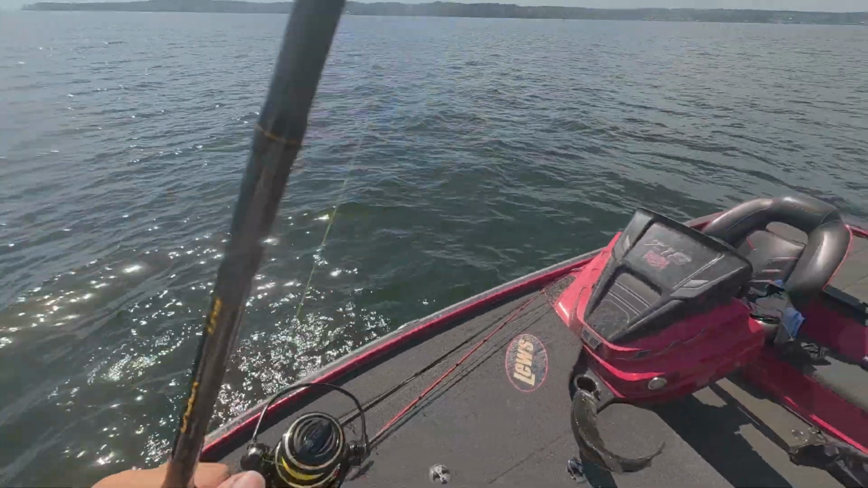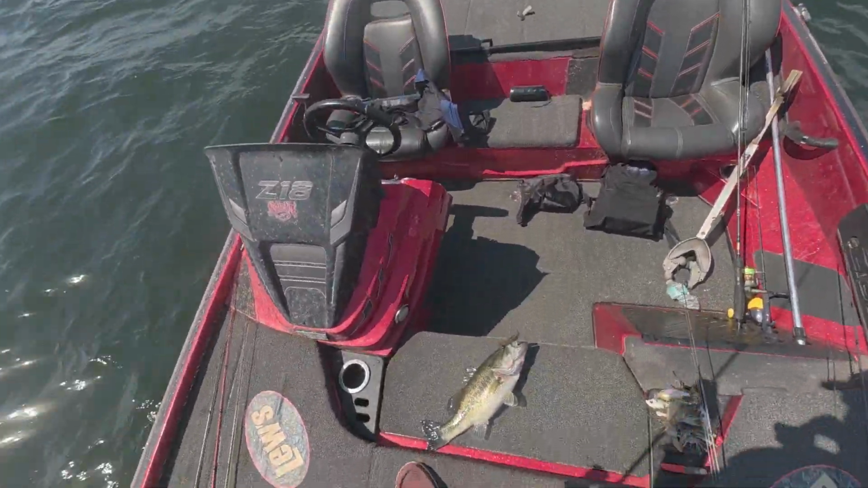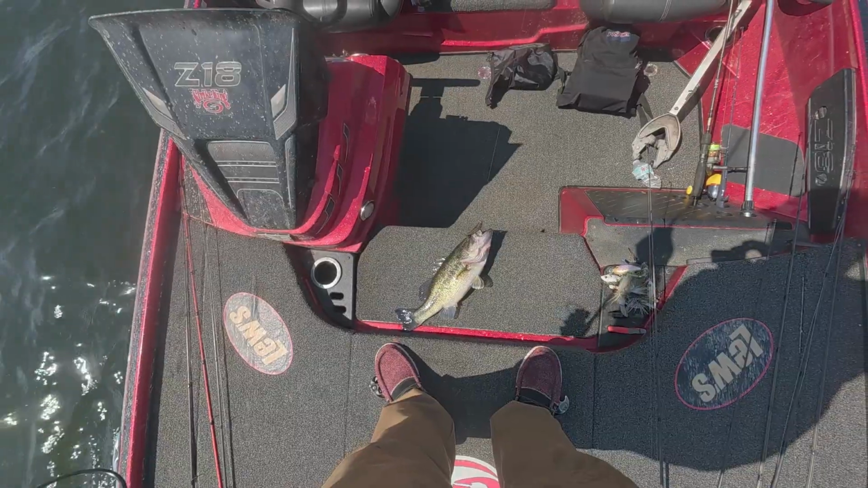Oh, that's a fat one. The last period, I came back to 4th. That's a strategy element. That was a gamble. That's a nice one. That I made.